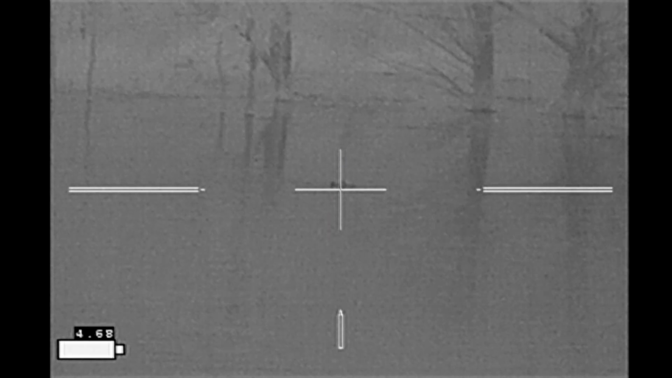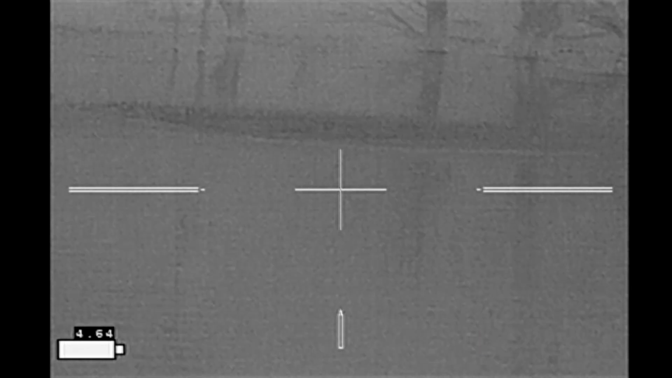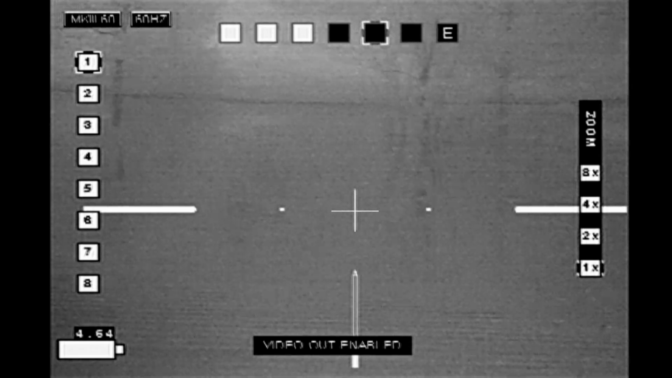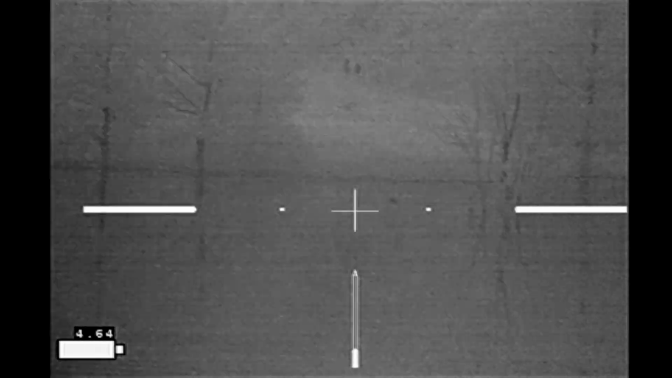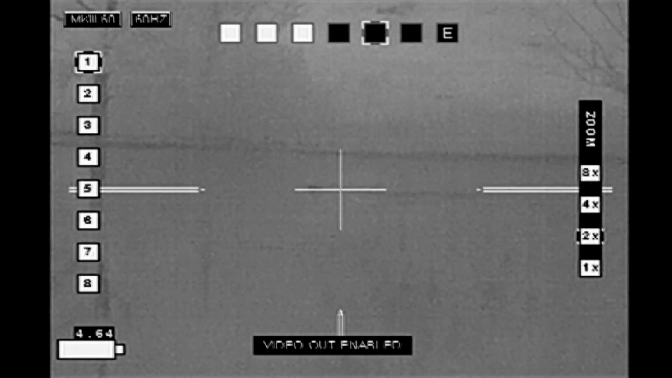Got two beaver. I'm going to select the closer one. That seemed like a good hit, but I'm not seeing any sign of thrashing in the water. And I'm not seeing it swim out either. Alright. You can hear the exasperation in my voice.